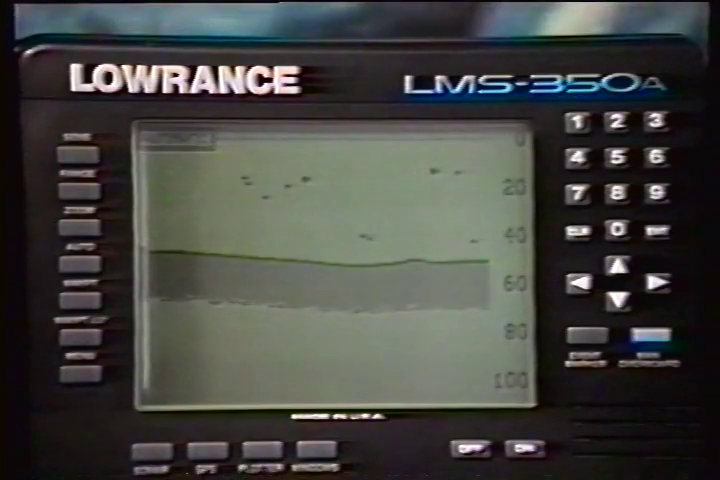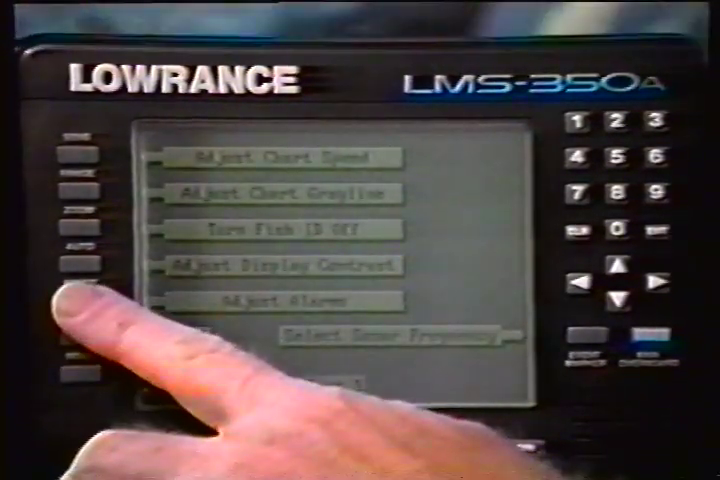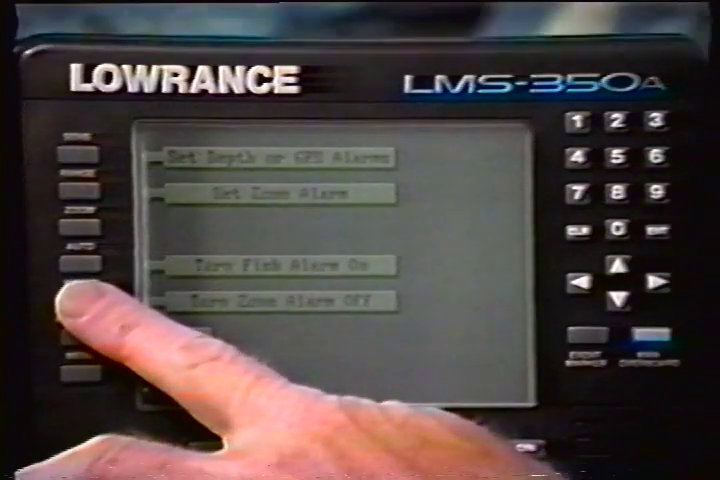To turn the zone alarm off, press the menu key. Then press the key next to the Adjust Alarms label. Now press the key next to the Turn Zone Alarm Off label at the bottom of the screen.